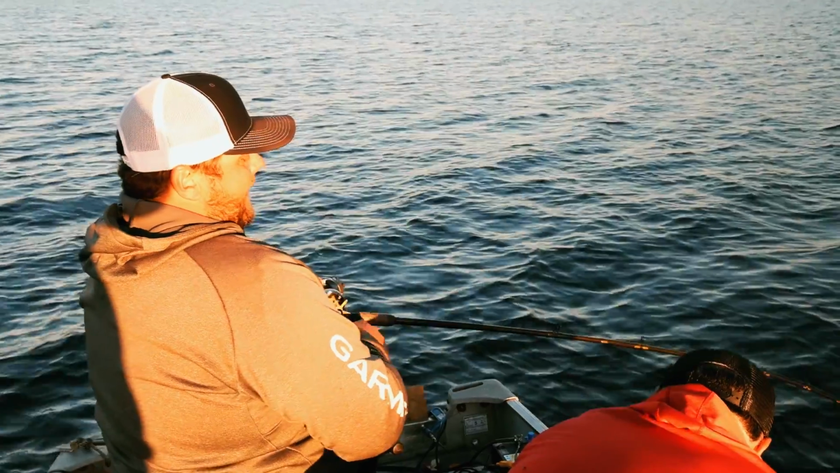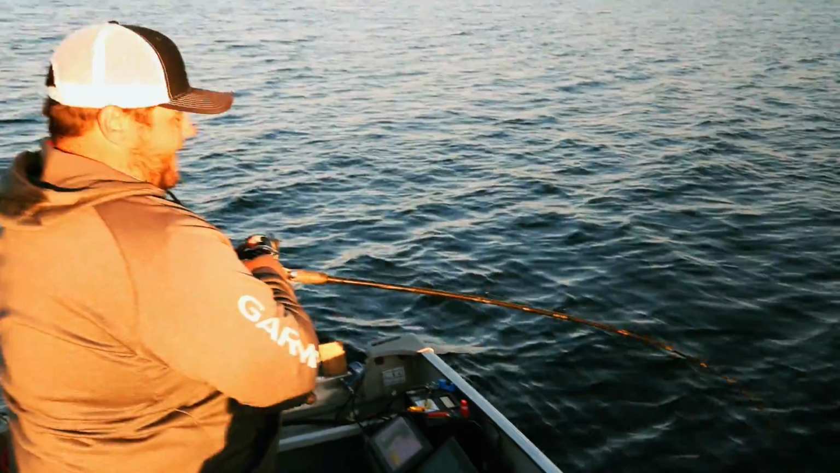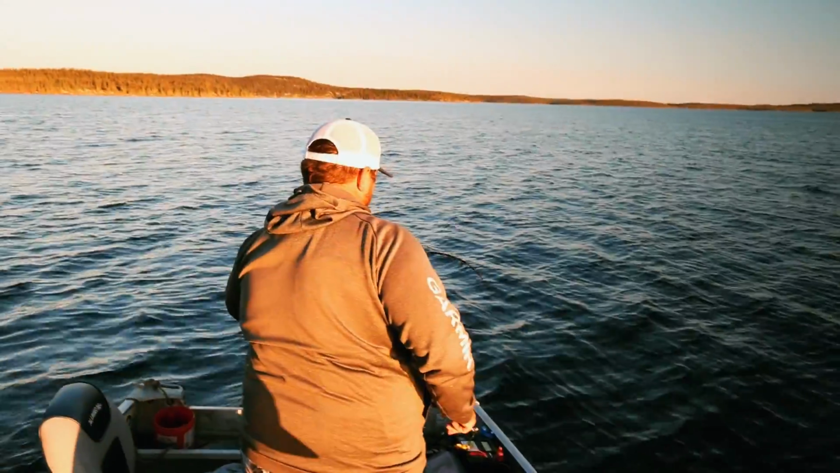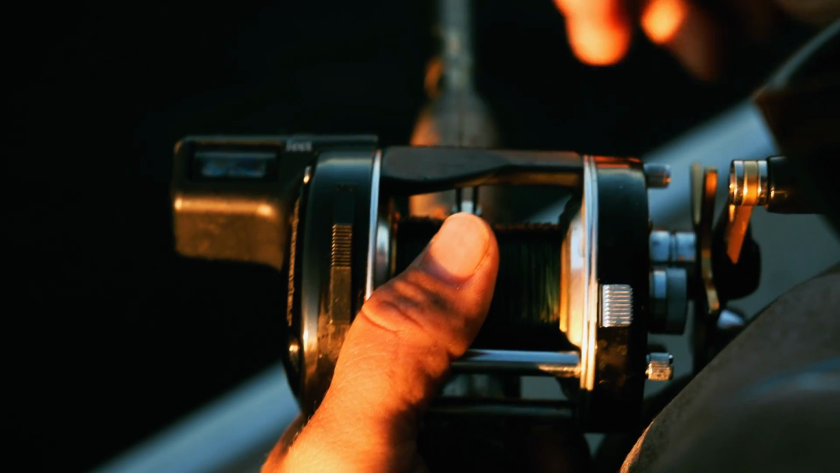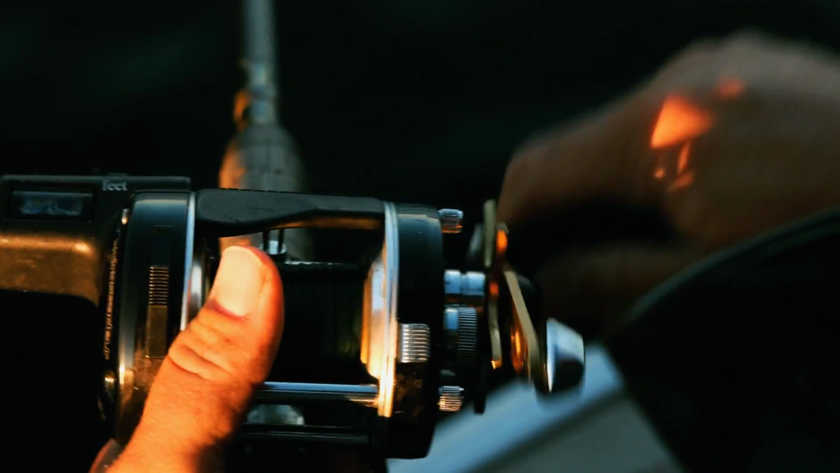I can't tell if it's bigger than the rest that I've caught, or I'm just starting to wear out a little. This is one of those situations where having a braid is the right choice, so you can get a good hook set on these fish in that deep water.